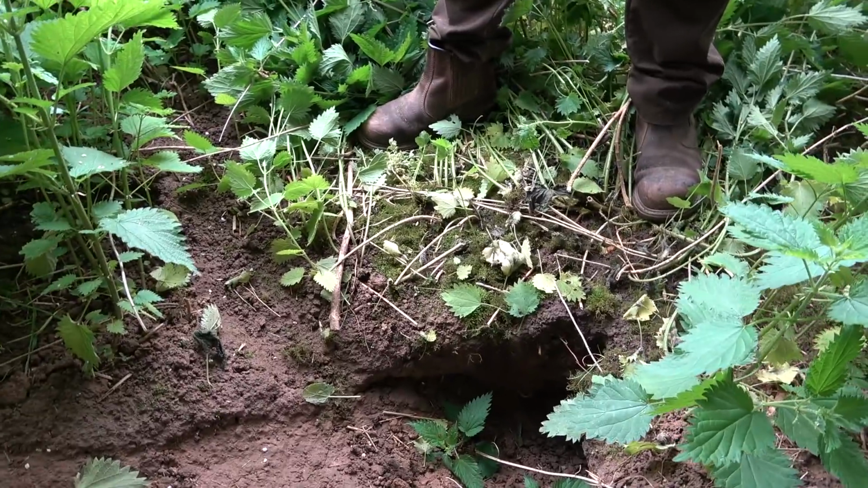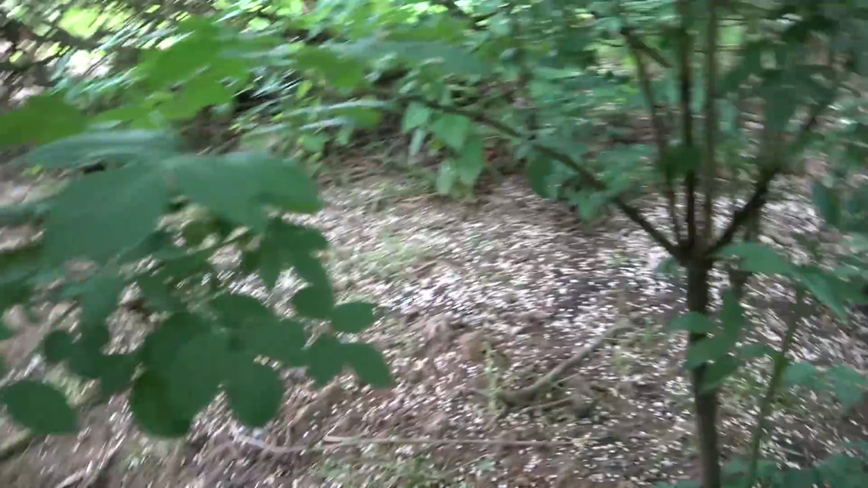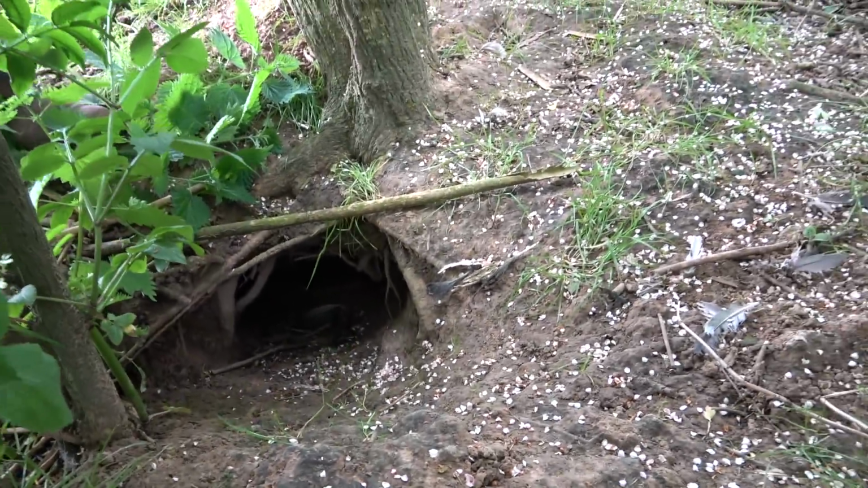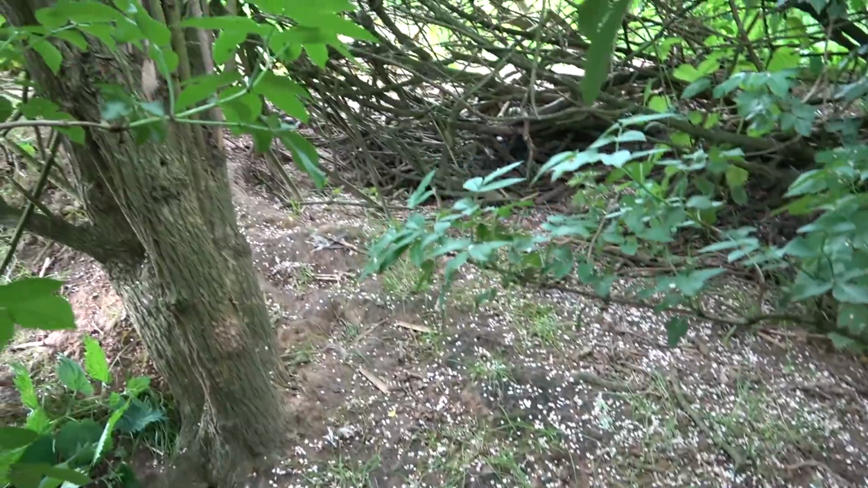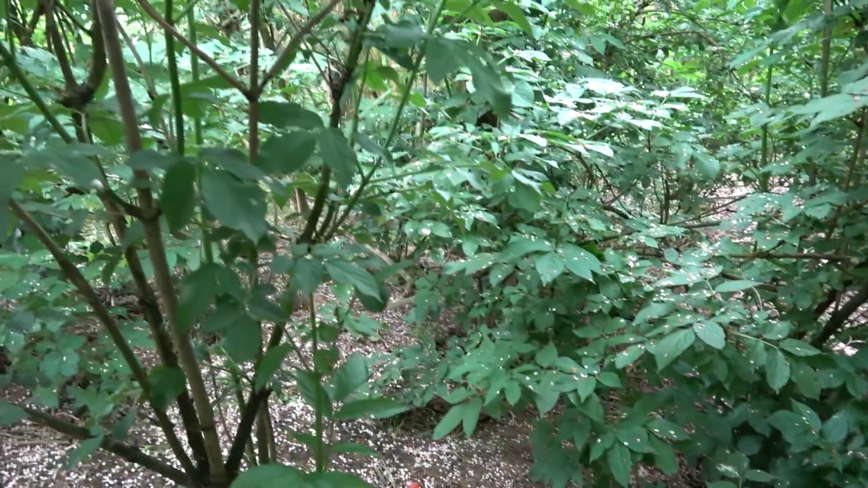Looking straight in. Oh yeah. Okay. Yeah, feathers in here. I don't know whether they're still here though. No. Don't look fresh, but